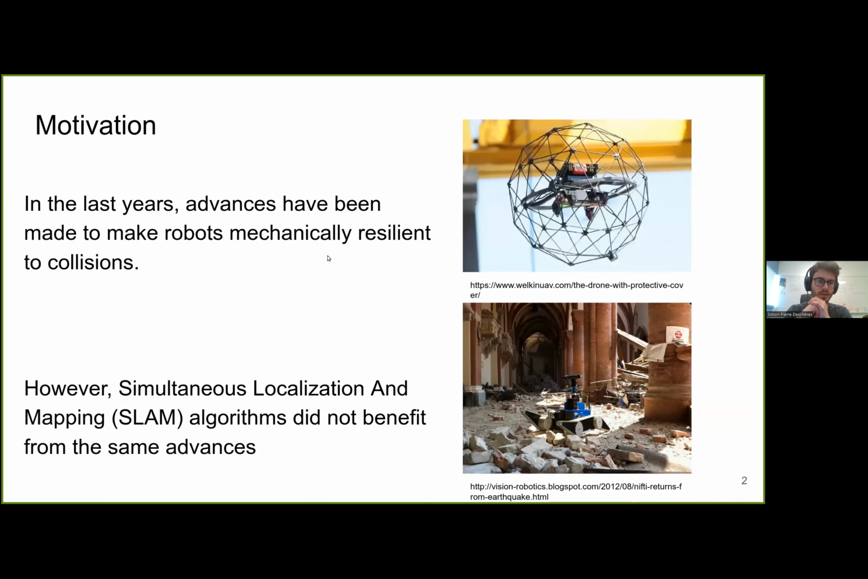So in search and rescue missions, robots navigate in unknown environments at a high speed to complete their task as fast as possible. This high-speed navigation highly increases the risk of collision of the robot with its environment. And in the past, there has been research to make robots more mechanically resilient to collisions.